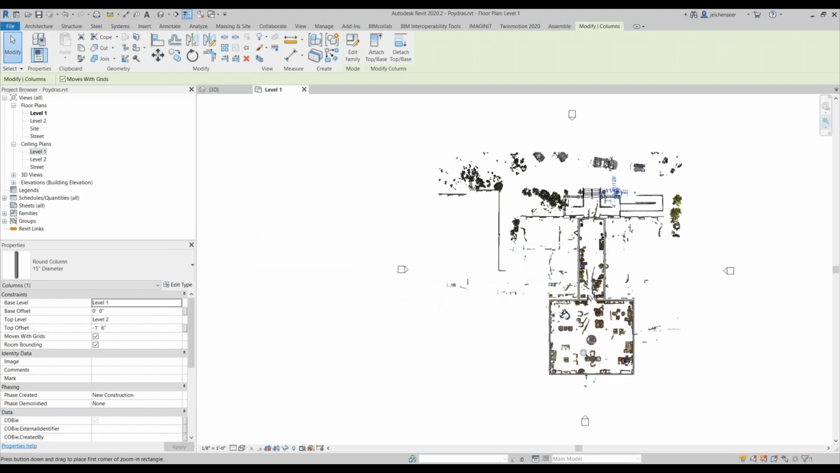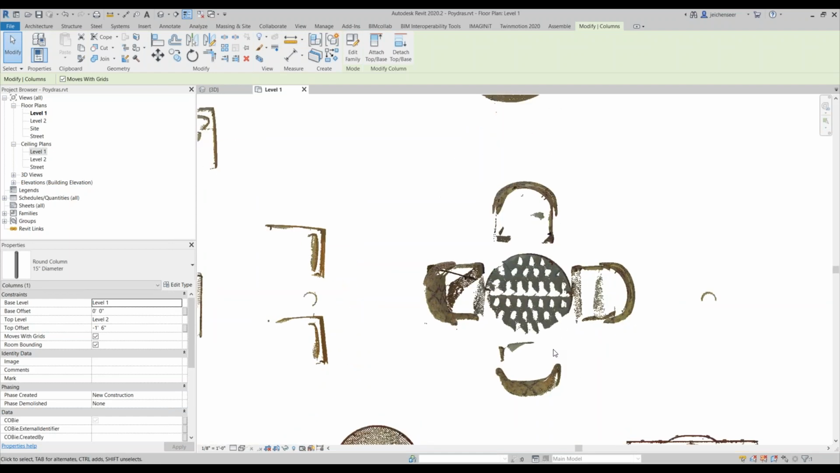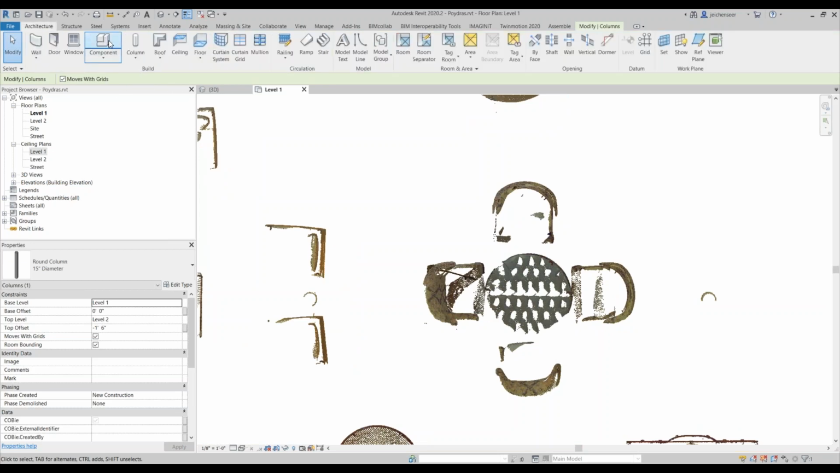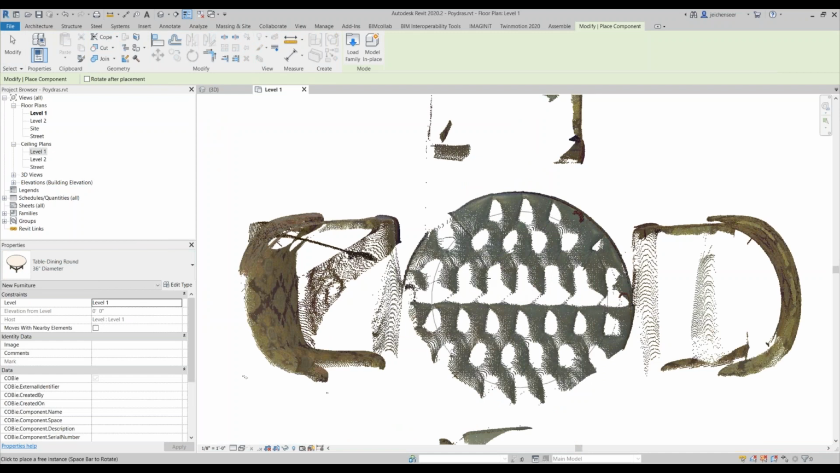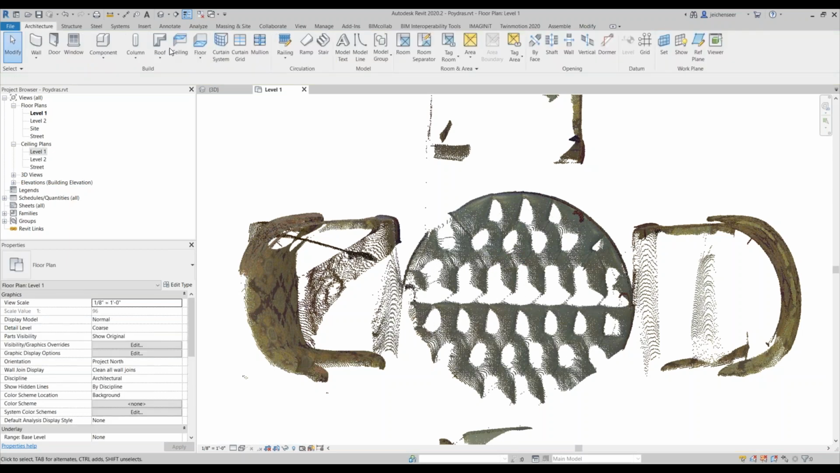If I wanted to come through here and drop in an asset, in this case, we'll look at a table. That's where it was at before. So we'll just go here and say I'm going to place in a component. It's going to be a table. This table, let me zoom in a little bit so we can see it better, but it's not the same size. It's a little bit off. So again, this is a place where I probably need it to be more accurate.